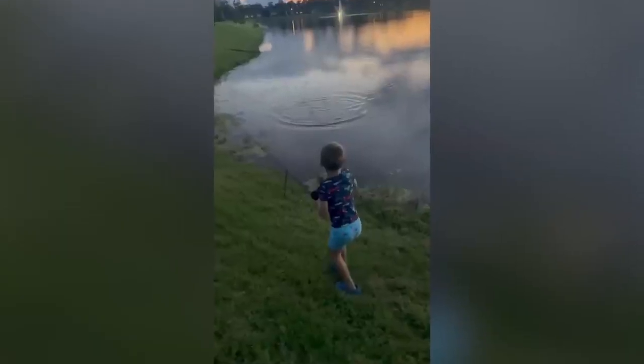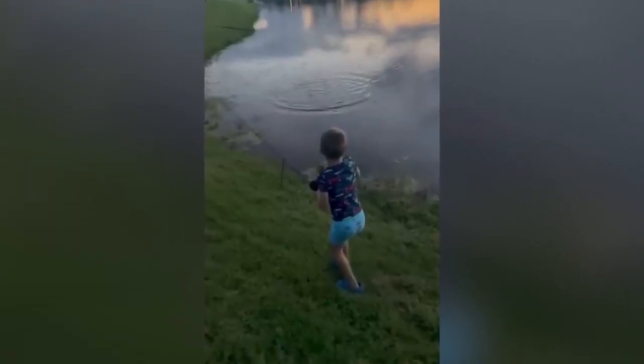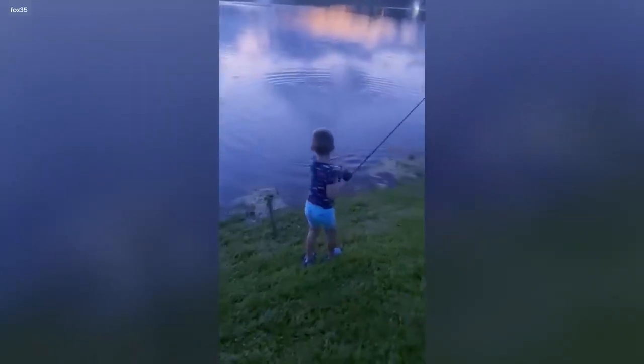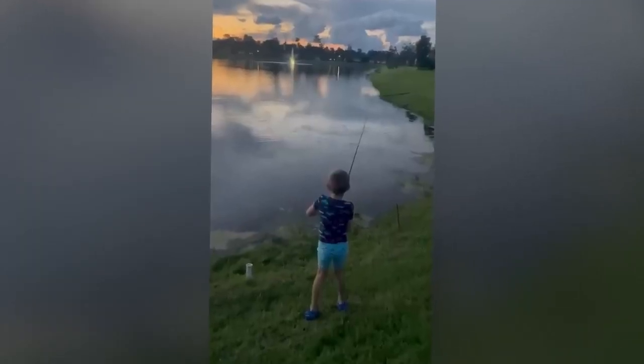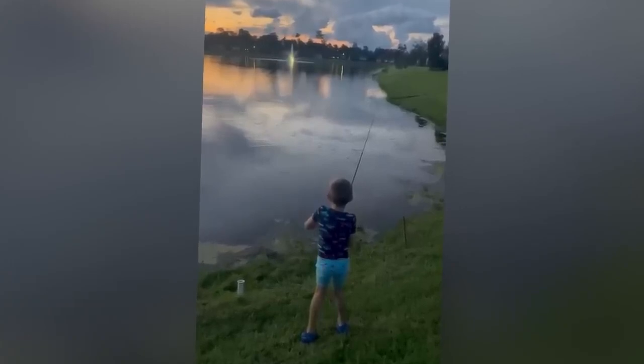The unsuspecting boy, absorbed in the thrill of the catch, was caught off guard. The splash echoed through the serene surroundings as the alligator's attempt was captured by a hidden camera. The reptilian thief's daring attack unfolded in a series of shots, freezing the heart-pounding moment when predator and prey collide. The boy, astonished by the unexpected assault, managed to escape with his fish, while the alligator sneaks back into the water, its snout disappearing beneath the ripples.